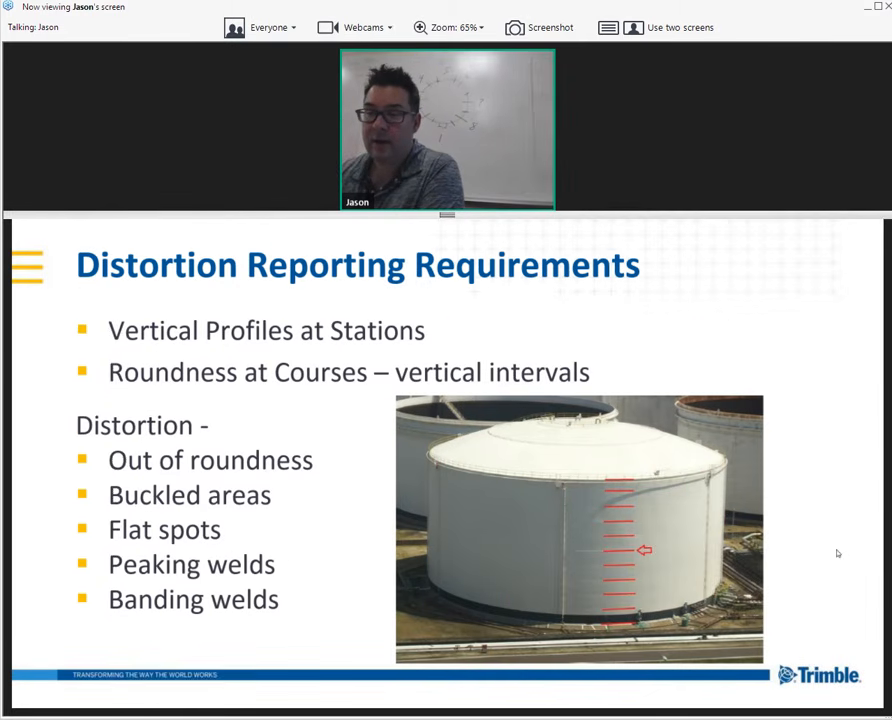And let's see what else. Oh yeah, so as we go up the tank, we're going to be checking the roundness. So this is looking at the tank from the top down.